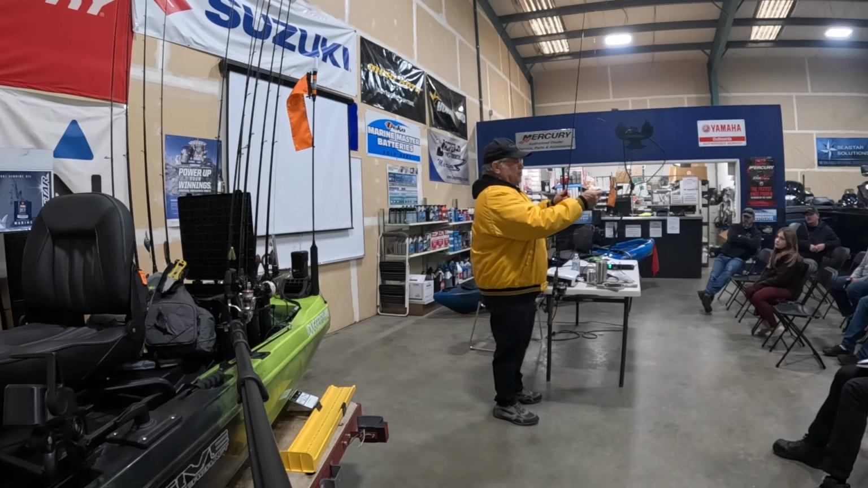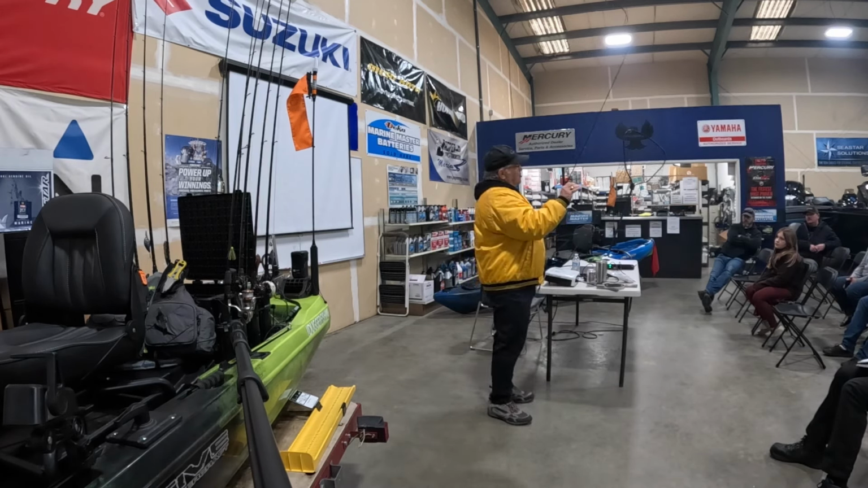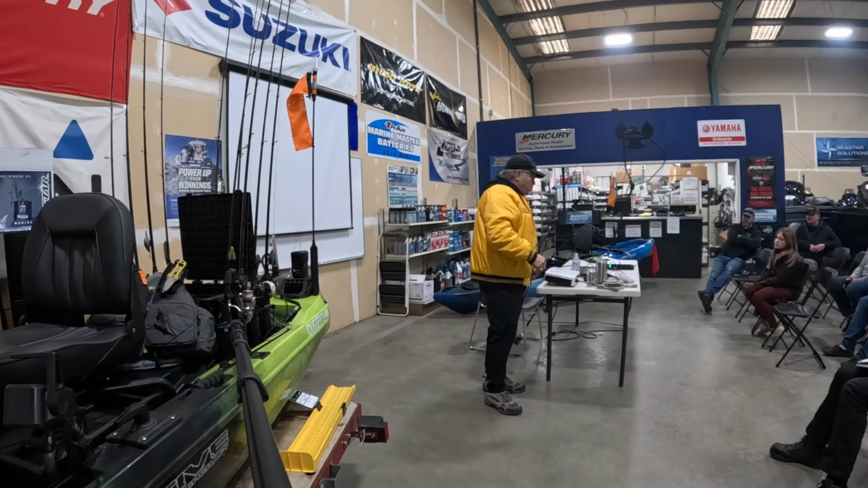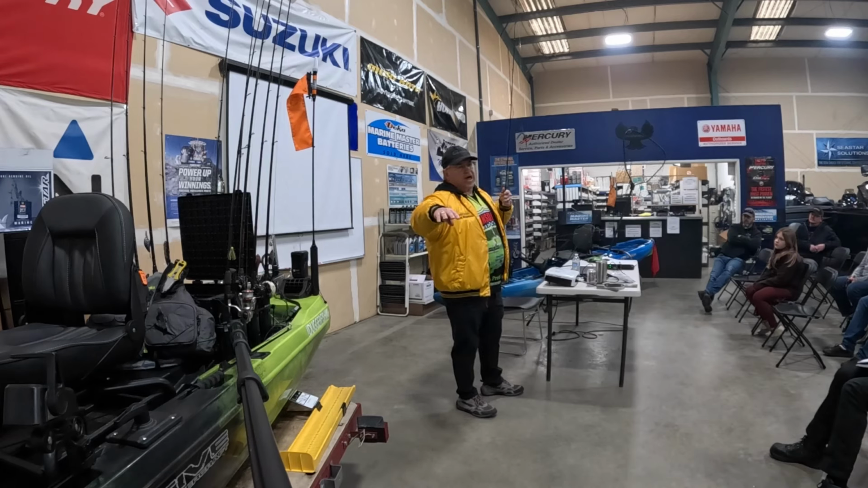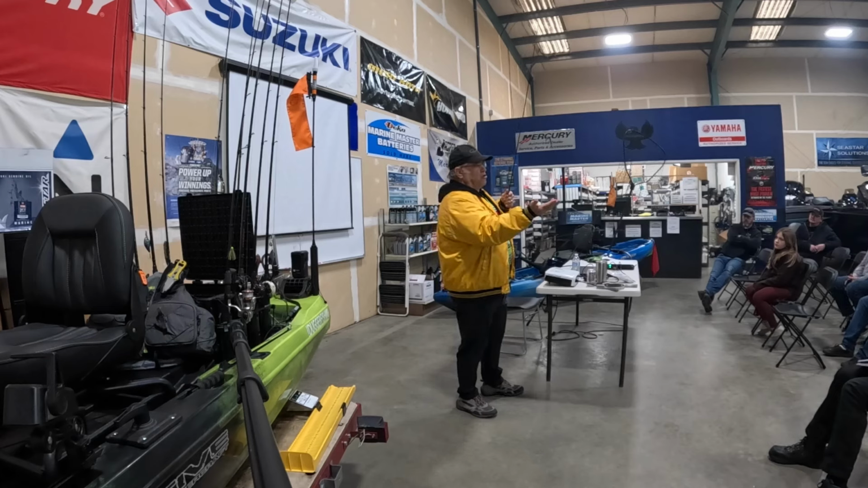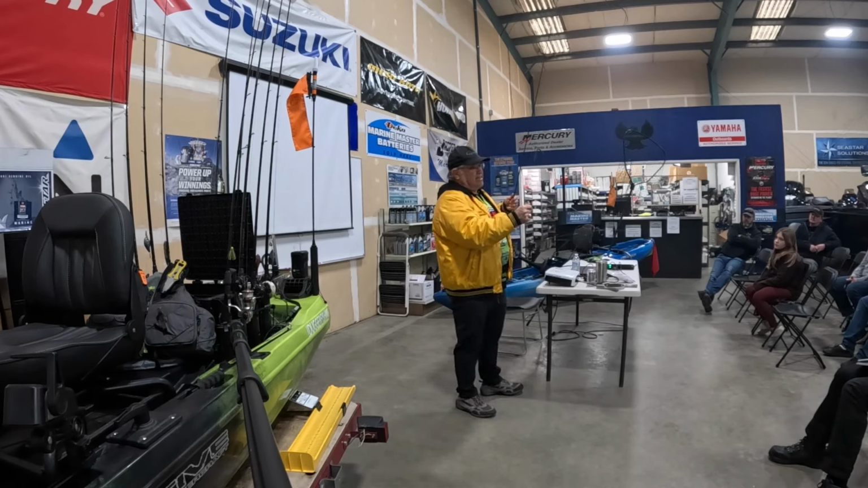I don't know what they're measuring against, but they're not very good at describing it. So I show you, and trust me, there's no right or wrong answer. Right now, on lakes like American Lake, there's a lot of moss and weed growth on the bottom, even out in 25, 35 feet. And I fish a longer leader length for two reasons. For one, I'm getting my bait up above the bottom where they can see it.